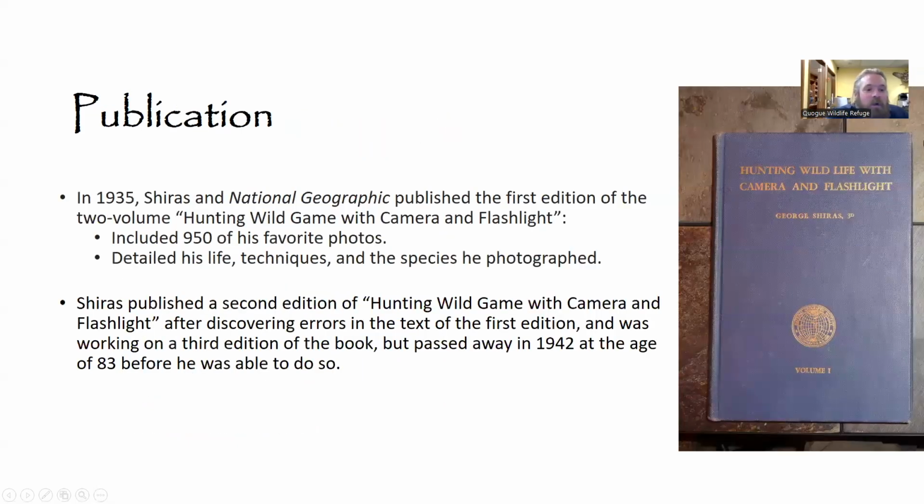And eventually, his work was published into a volume called Hunting Wild Game with Camera and Flashlight. And it included 950 of his favorite photos and detailed his life, techniques, and the species that he photographed. So, after the publishing of the first edition, Shiras immediately started on the second.